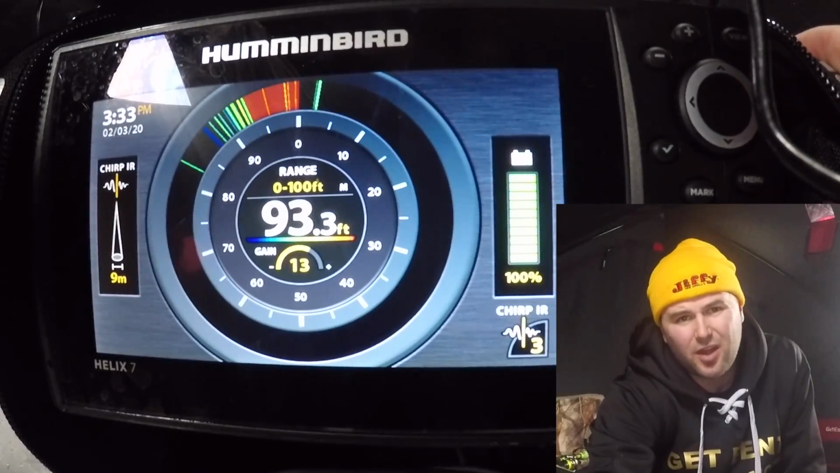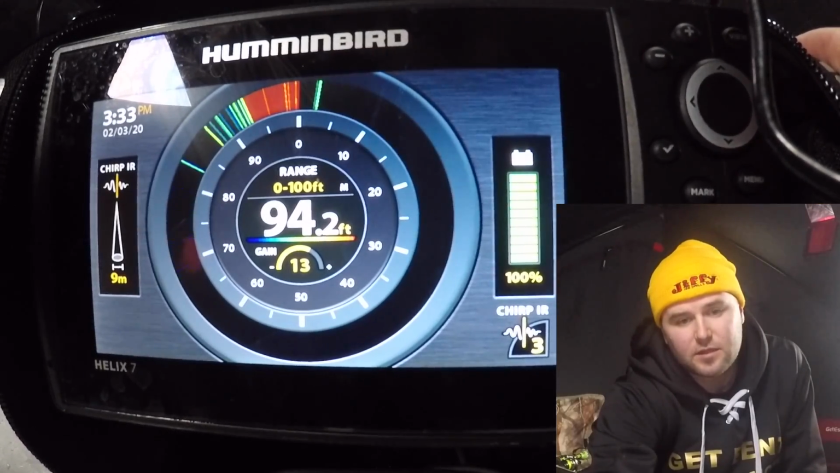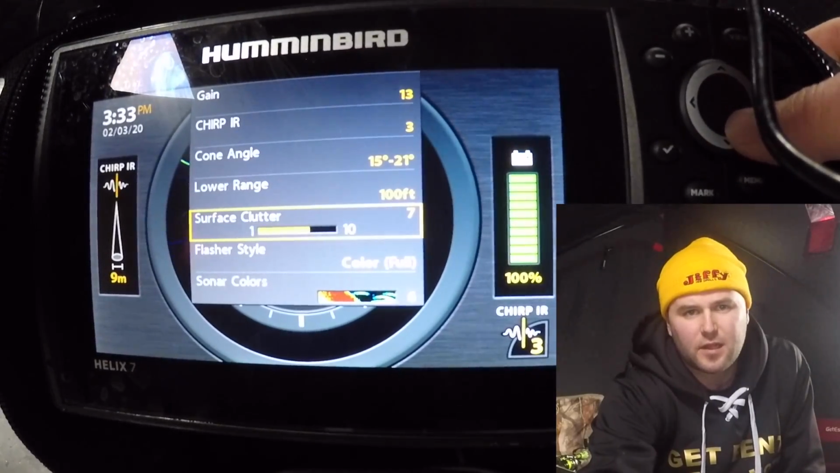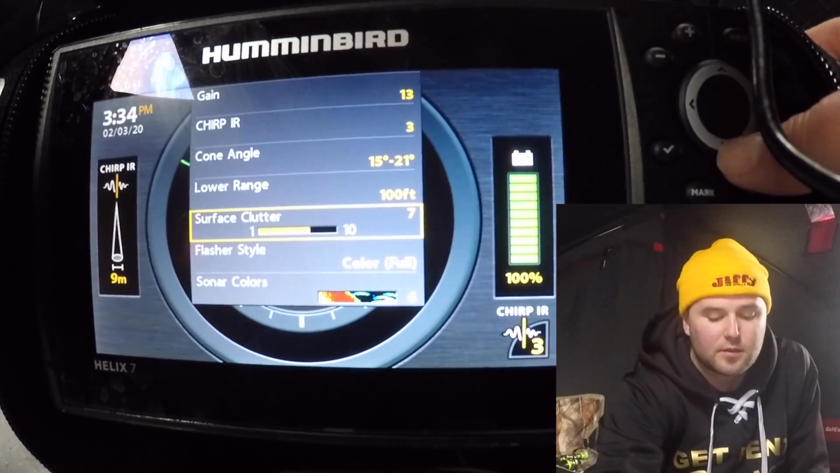So I use that off and on depending on the situation, but a lot of times I have it in auto when I'm first getting out there. Just checking different depths seems to be easier for me, but it's always good to lock it in once in a while if you need to. The next setting is your surface clutter. Surface clutter, I usually keep it on a 7. I don't ever play with that too much, so I kind of just keep it where it is.